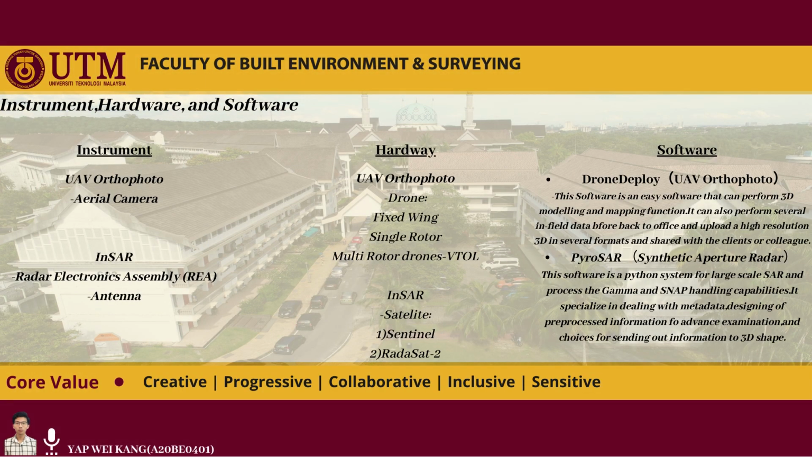For the instrument, hardware and software part, UAV orthophoto uses an aerial camera as the instrument to collect data. For INSAR, they use a radar electronic assembly, which is the REA, and an antenna to collect and receive the data. For the hardware part, UAV orthophoto uses a drone, for example, fixed wing drones, single rotor drones, and multi-rotor drones in VTOL. And then INSAR uses a space-borne method, which is the satellite, for example, the Sentinel satellite and RadarSat 2.